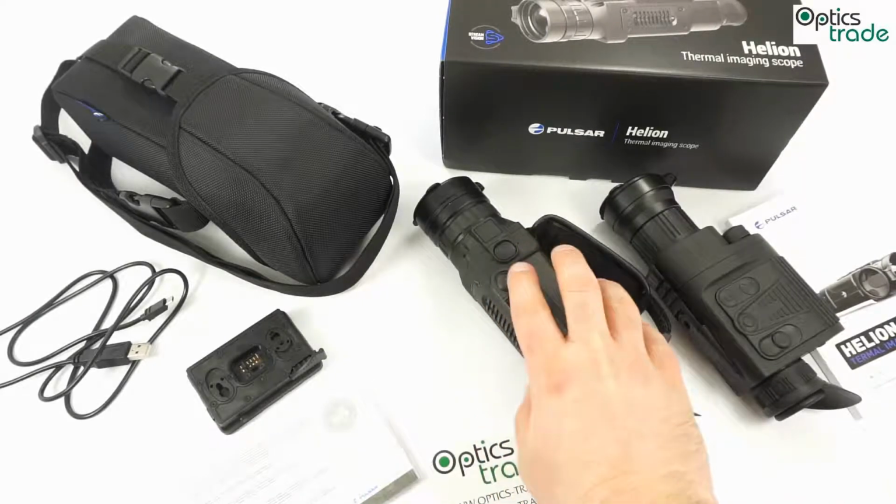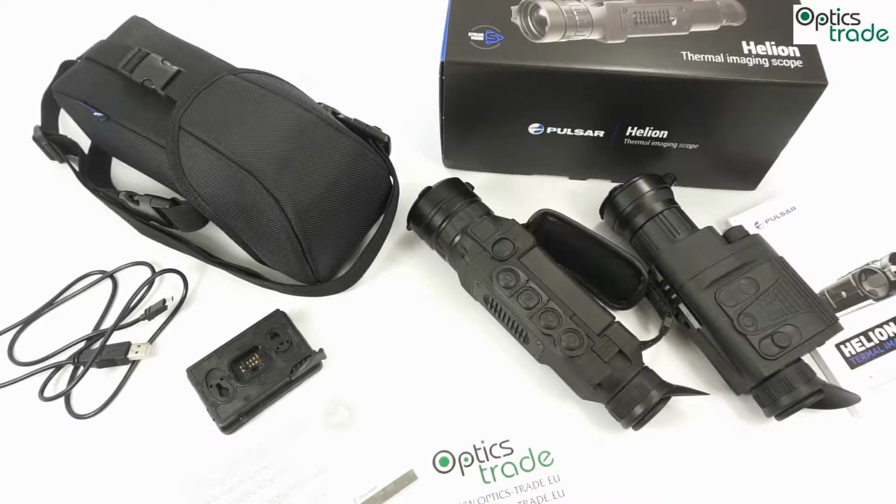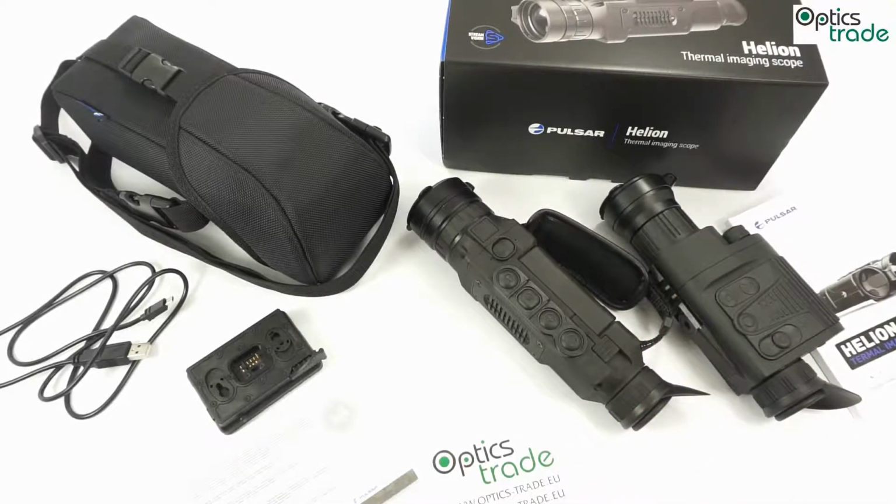The definition of details with this thermal imaging scope is just unimaginable. Even if you compare it with any other civil competitor at the moment, they're not even close.